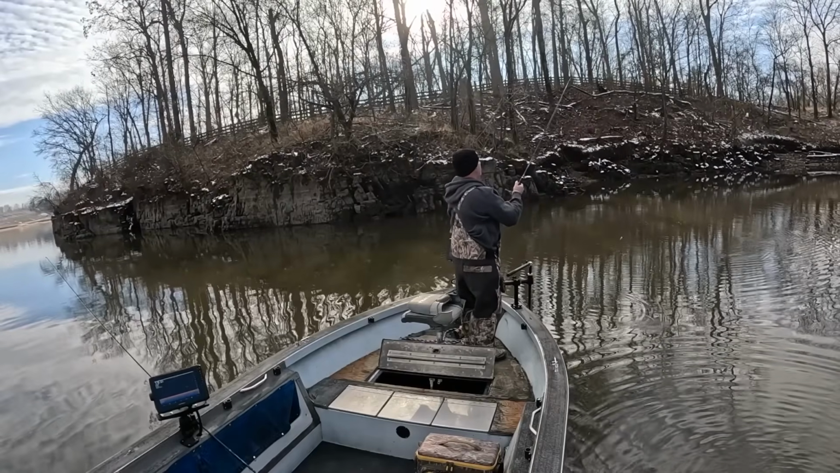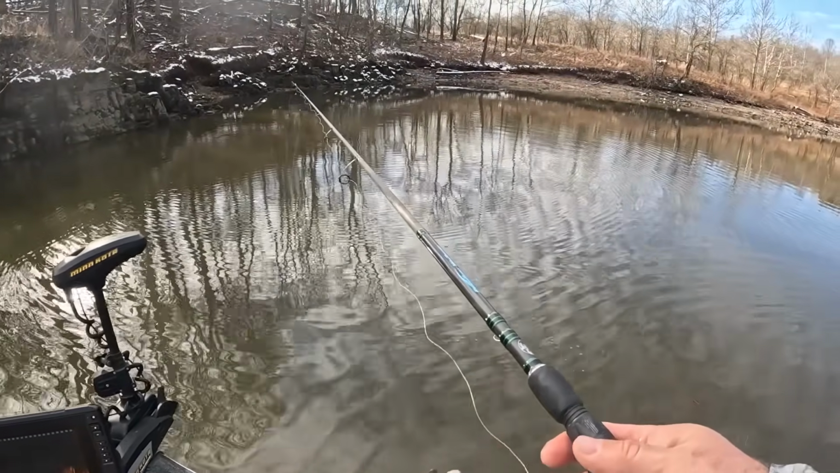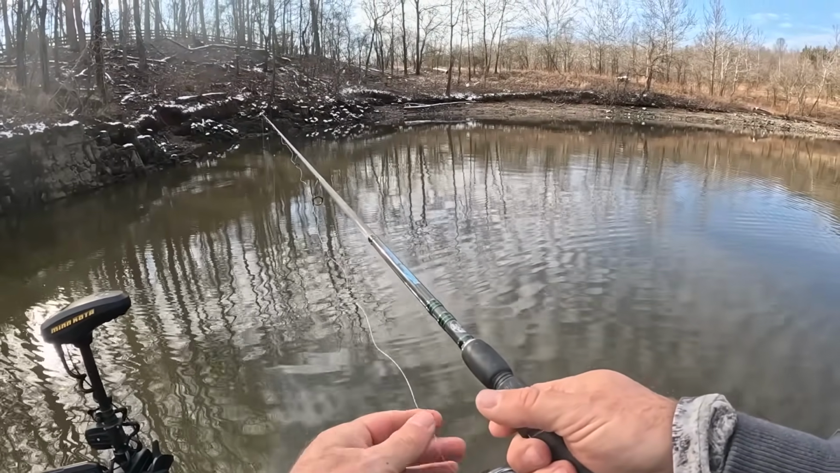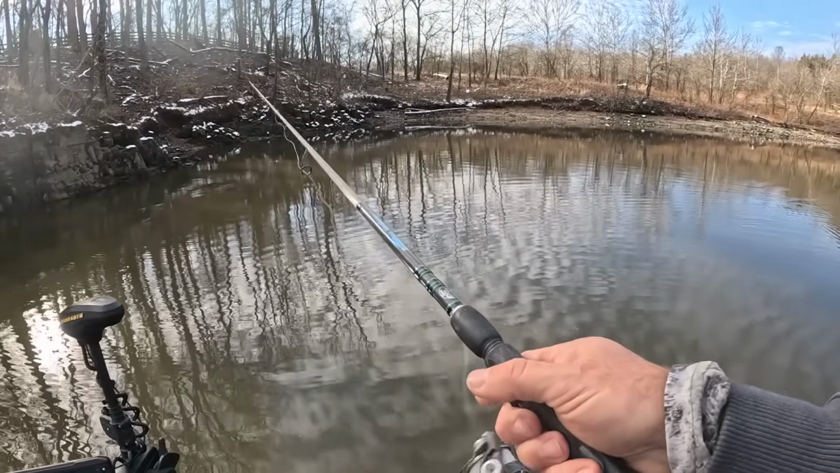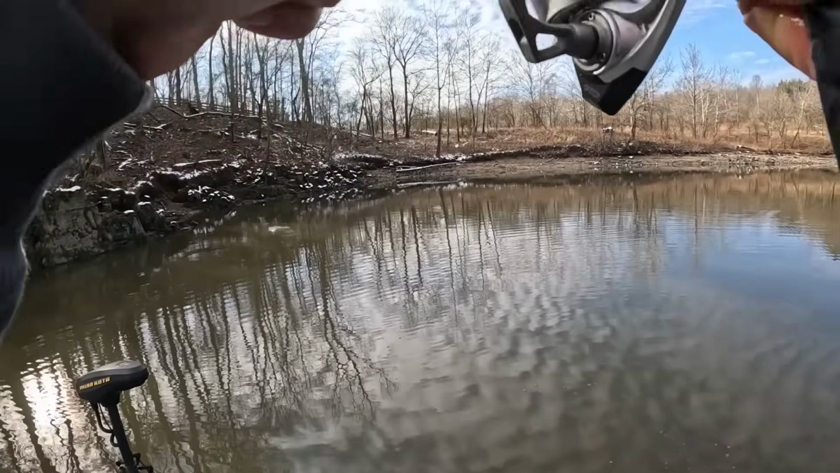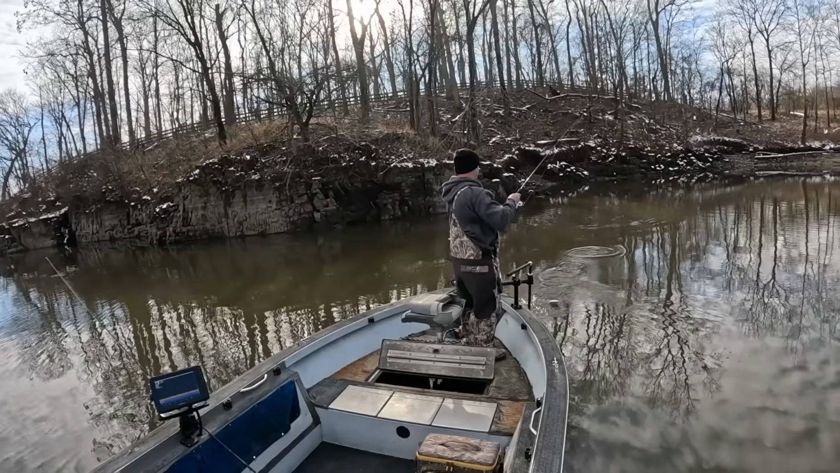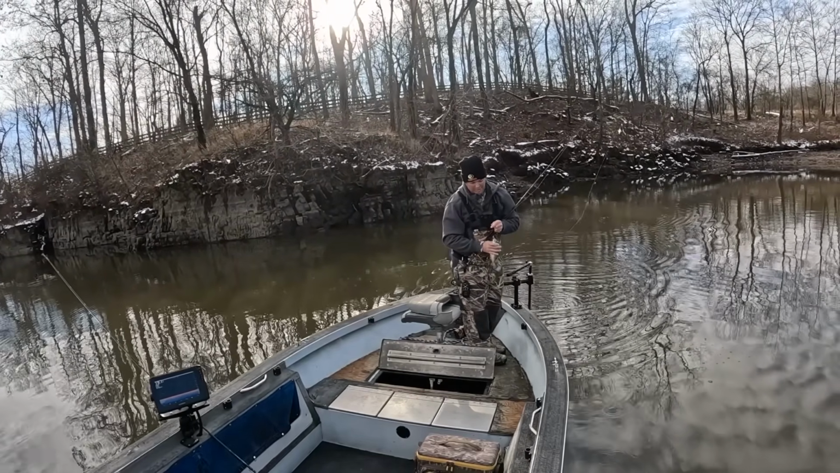But there's a bunch more out there. This is probably a 9-inch fish. I'm going to release him.